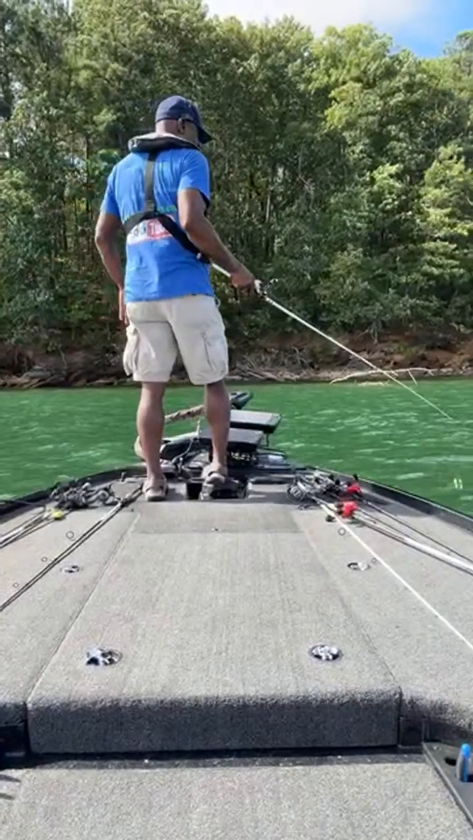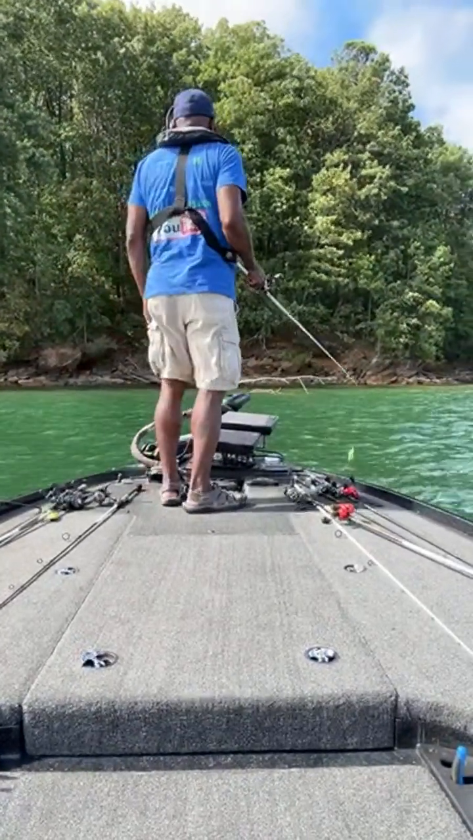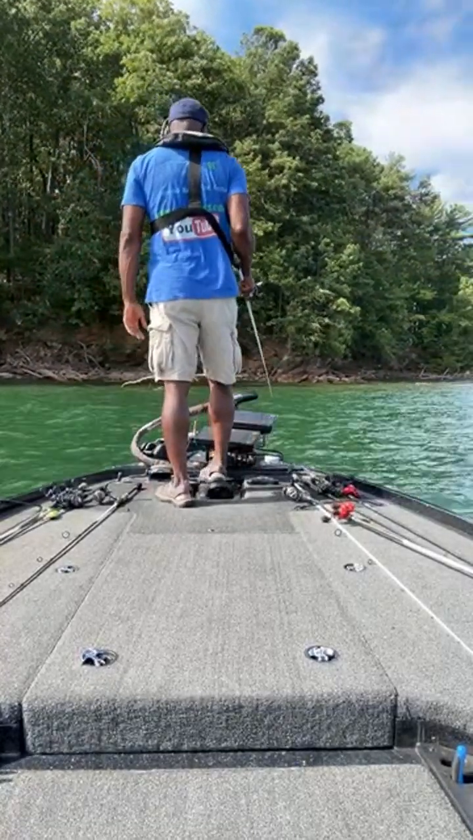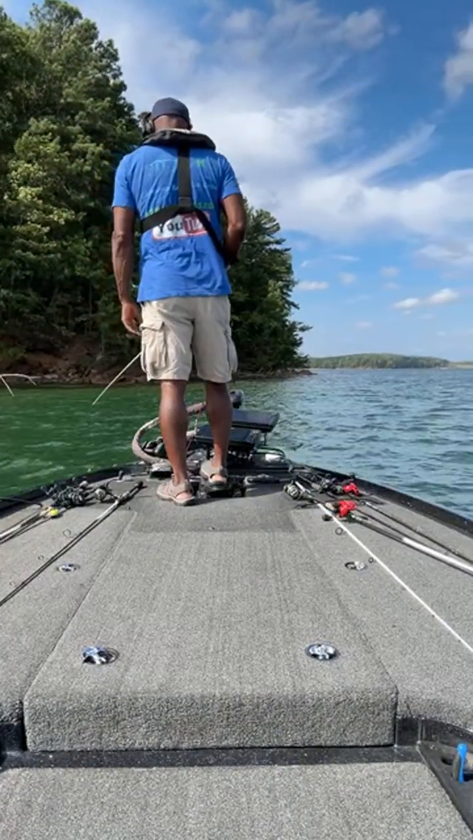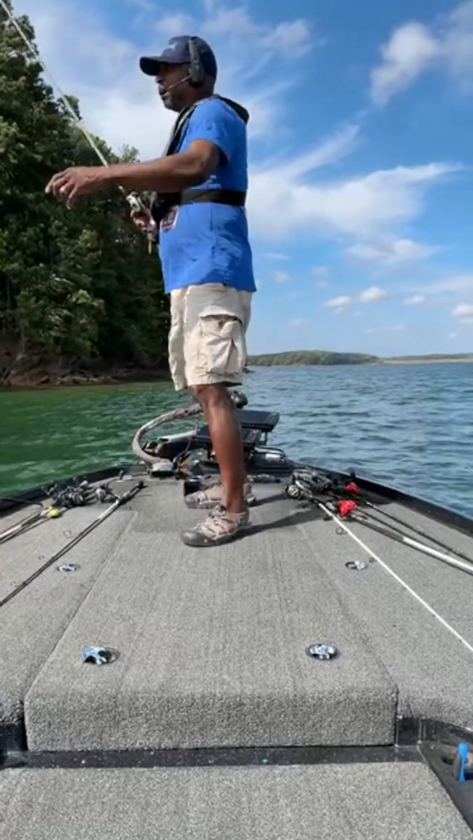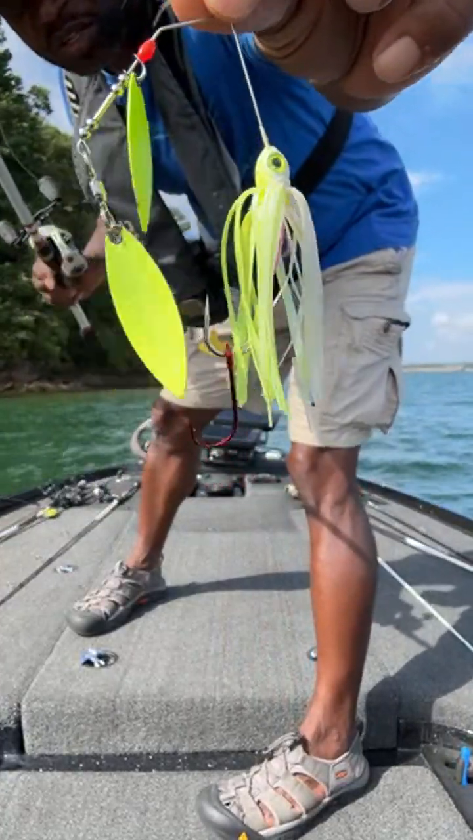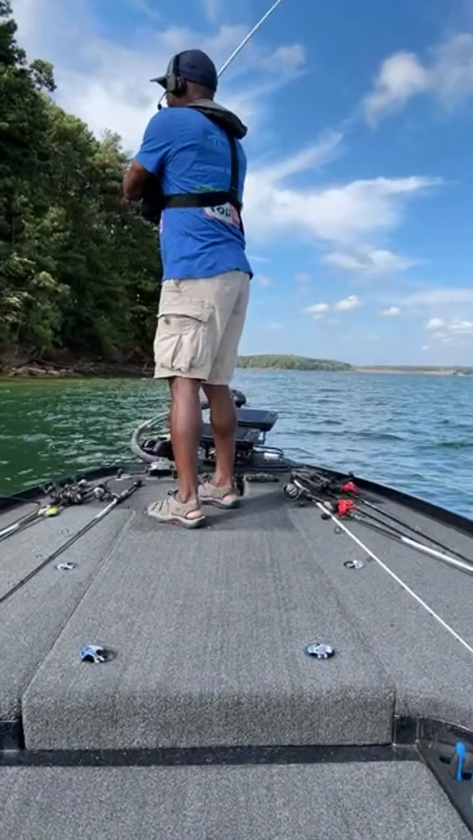All right, so what I like to do with this, I don't know if you guys can see, but it's a laydown right here in front of me. I like to get lined up with that and throw it right to the base of that laydown and just bring the spinnerbait bumping all the way through the branches and everything. And I don't know if you guys noticed, but see that red hook right there in the back. So I do throw those on a stinger hook because I learned my lesson the hard way in a tournament.